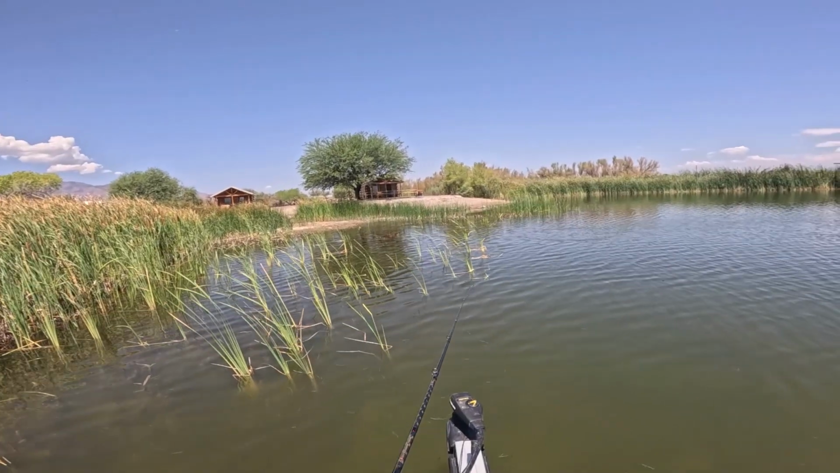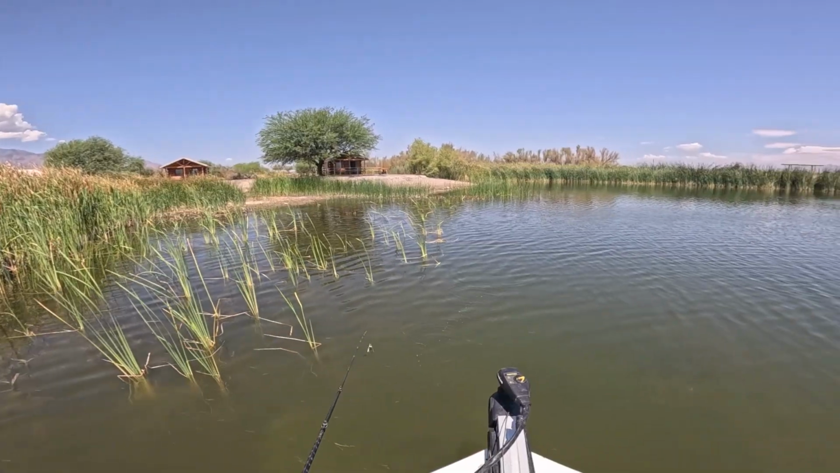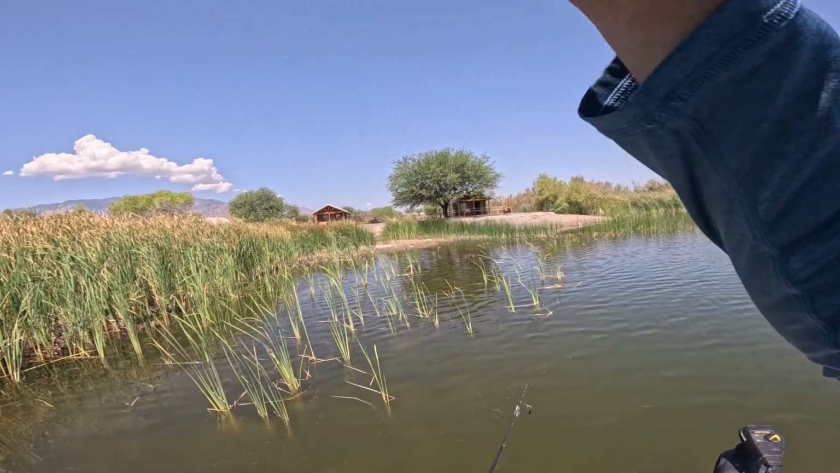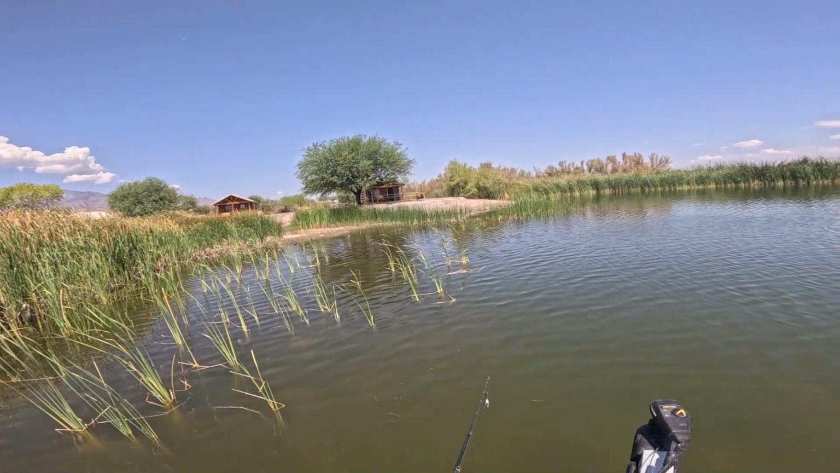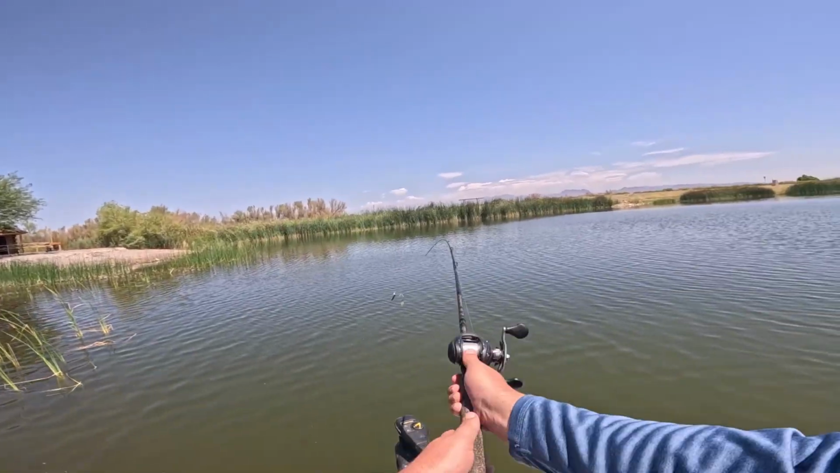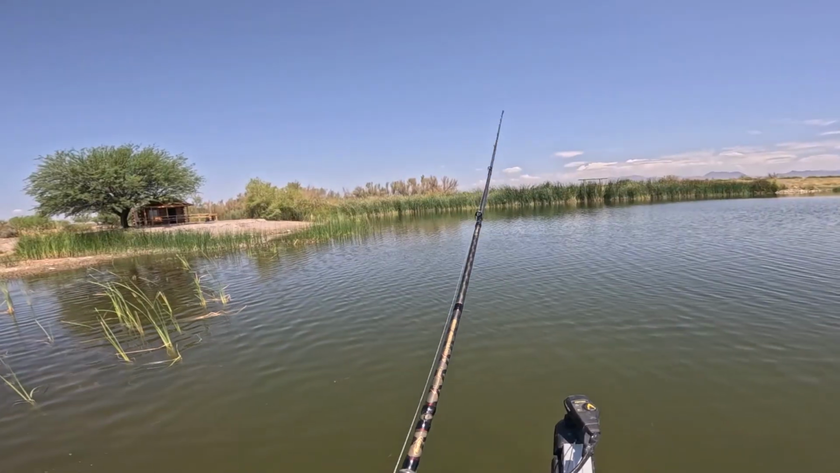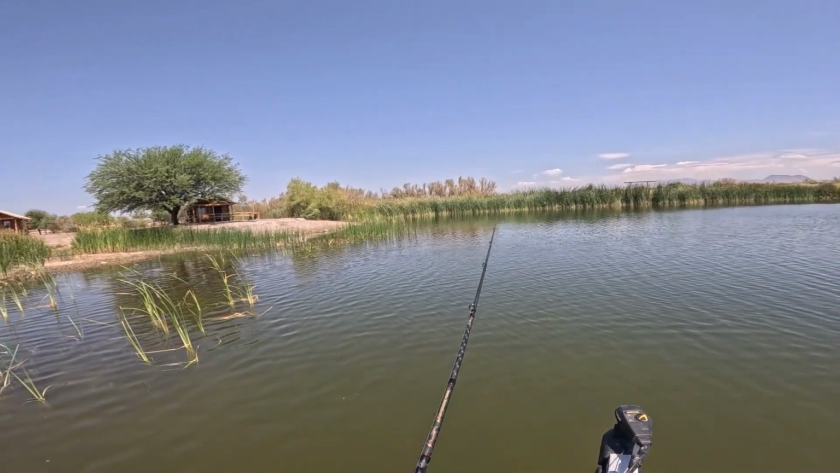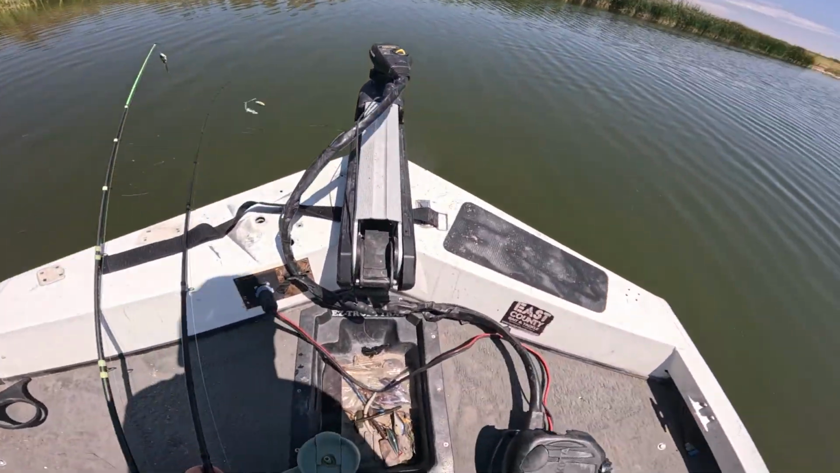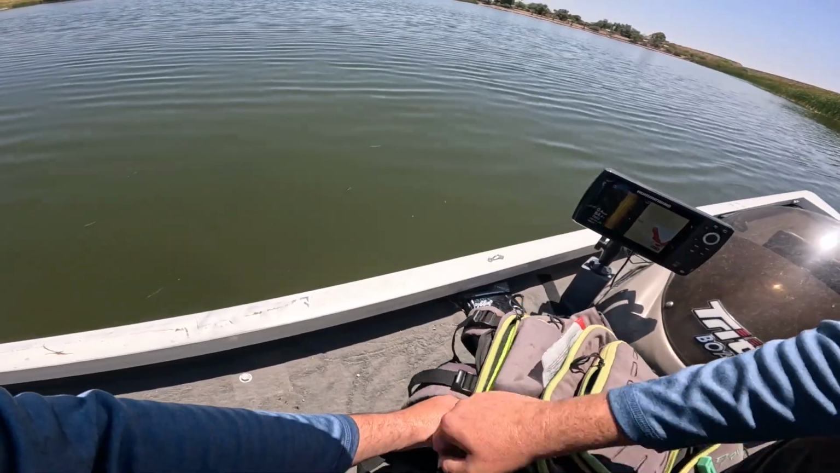Oh, there goes one jumping for the... Just had one jump for a dragonfly right here. This looks like good frogging stuff, so I'm gonna get right here to the opening of it, and I'll toss the frog over the top of it 2 or 3 times. Okay, so what we're gonna do is go in here.